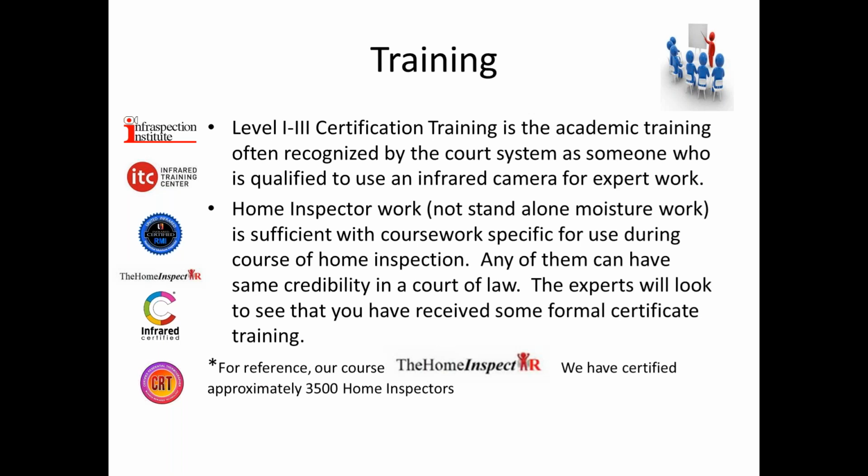However, do you need that? If you're doing home inspections and doing, you know, this add-on service, maybe charging an extra 100 for doing the infrared, I believe that all those are beneficial and they will help you, but that may not be needed. But if you plan to do it professionally, you're certainly going to want to look into level 1 through 3 certification. We have a course for home inspectors.